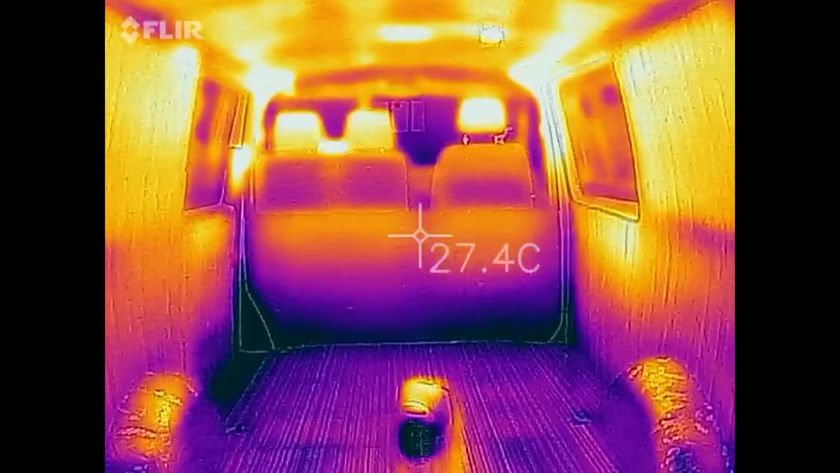Job done, good job. So that result is absolutely perfect. I mean, it couldn't be any better than that, I don't think. All the heat is staying in there. The windows were glowing like mad. That's the first time. The first two tests, it was better the second time, but this time all the heat's been pushed into the front because it's built up in the back so much that it just pushes forward to the front, and the windows were glowing.